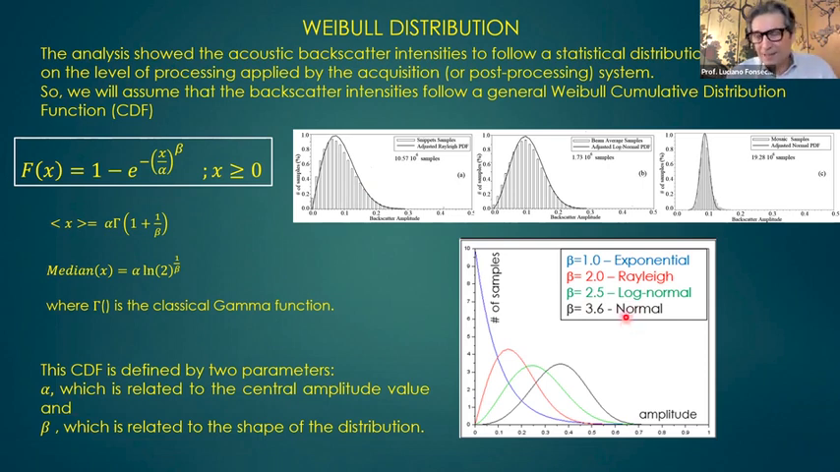So this was fantastic, because imagine if I give you a set of backscatter samples, and I do not tell you where they came from. I do not tell you if they are beam average backscatter or snippets, or if they came from mosaic. So you can do a statistical analysis, fit a Weibull distribution. The alpha parameter will be the average backscatter, but the beta parameter will tell you if those samples came from snippets, beam average, or mosaics. So this was very interesting for us. So we chose this very simple distribution.